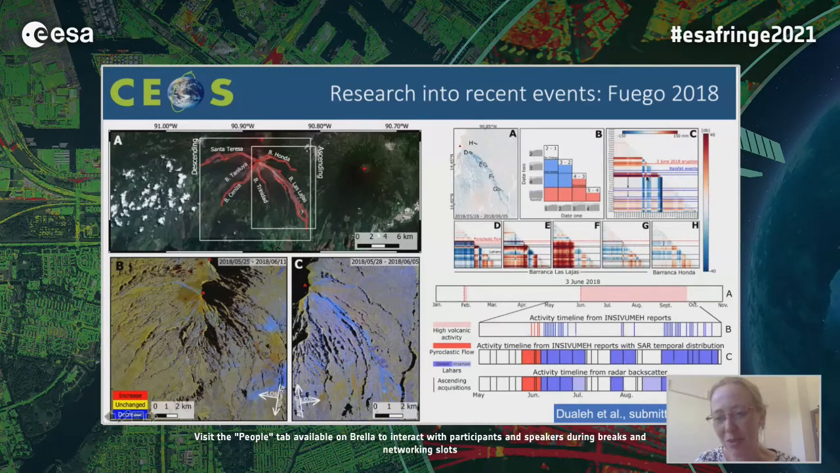But rather than just looking at the emplacement of pyroclastic flows, for example, she spent some time looking at all of the possible backscatter combinations between sets of images acquired over the period when Fuego erupted in 2018, which allowed her to distinguish between various different processes like pyroclastic flow emplacement and then removal due to erosion, lahars, and major rainfall events. And this has been pretty successful in capturing the events that were also reported by the observatory in Insivumeh during the same period.